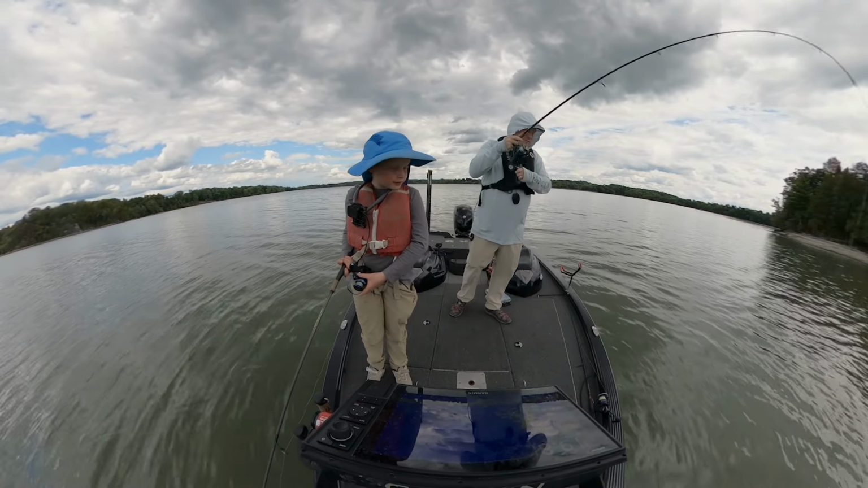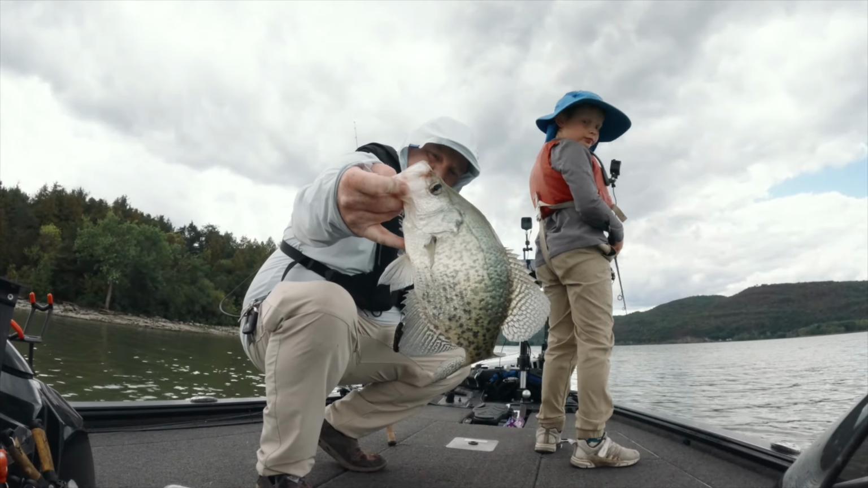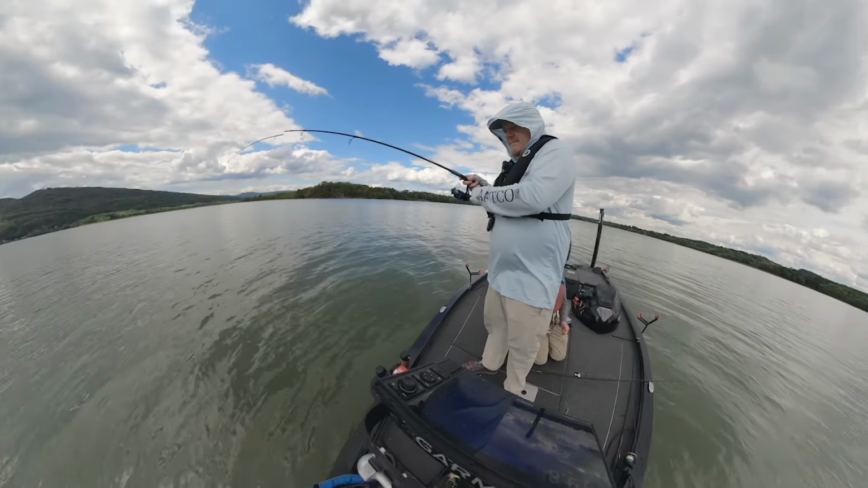Is that a nice one? No. Oh, yep, I guess it is. And literally just tiny shakes and hold very still, dead stick it in place, and you would feel them just thump it, and you set the hook immediately and reel them in.